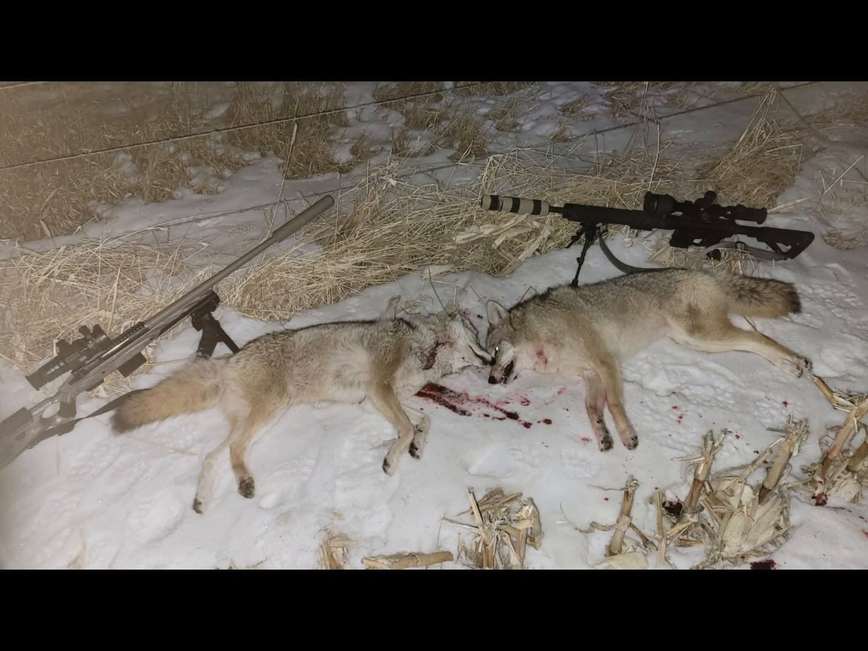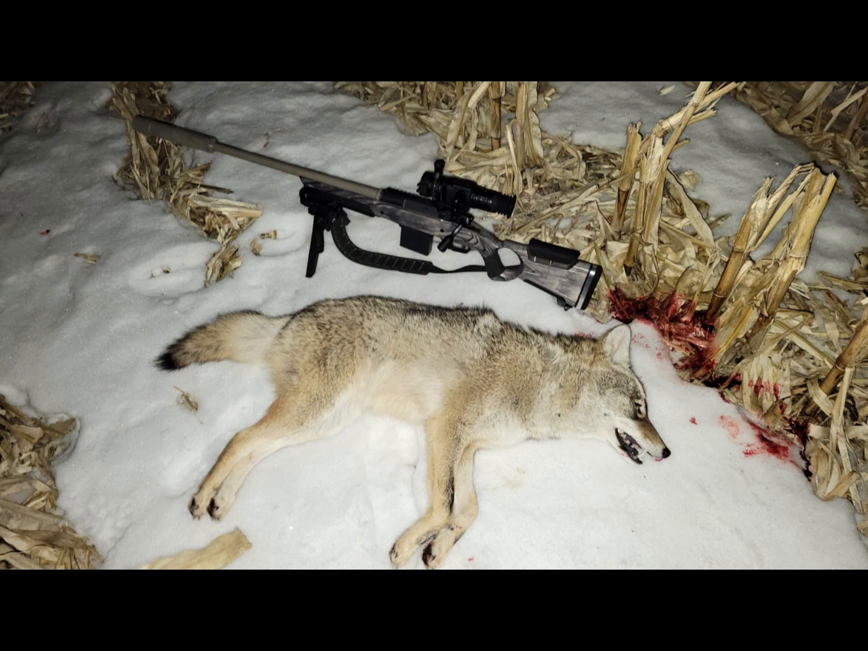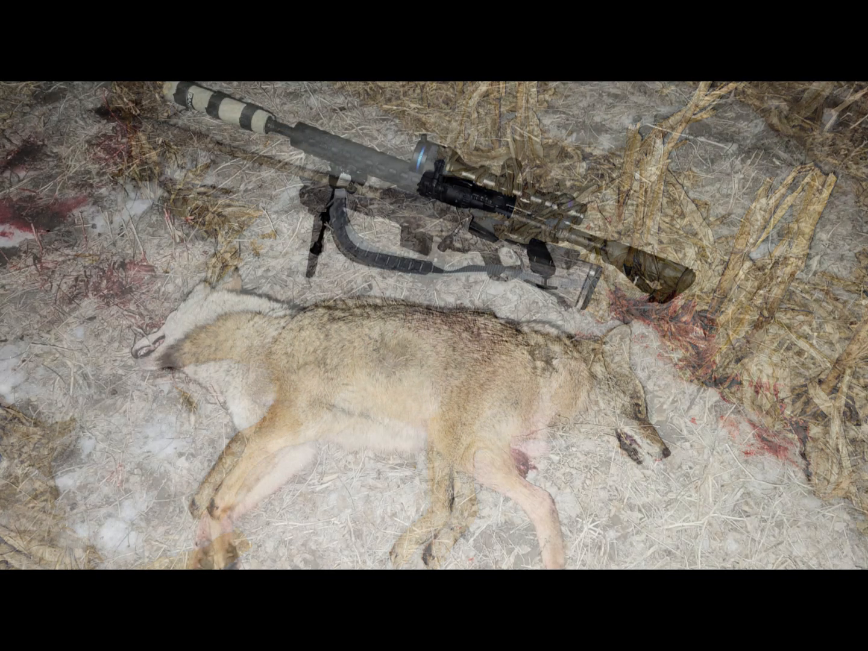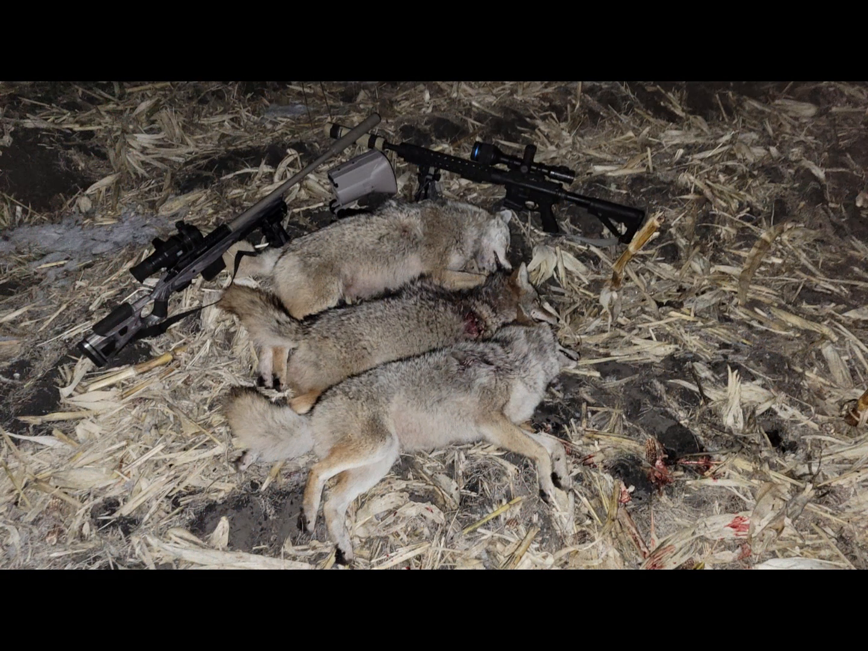So here's the first double that I shot. And here's the one that we just spotted out in the cornfield and I sniped. This was the double tap in the bean field. And finally the cornfield triple.